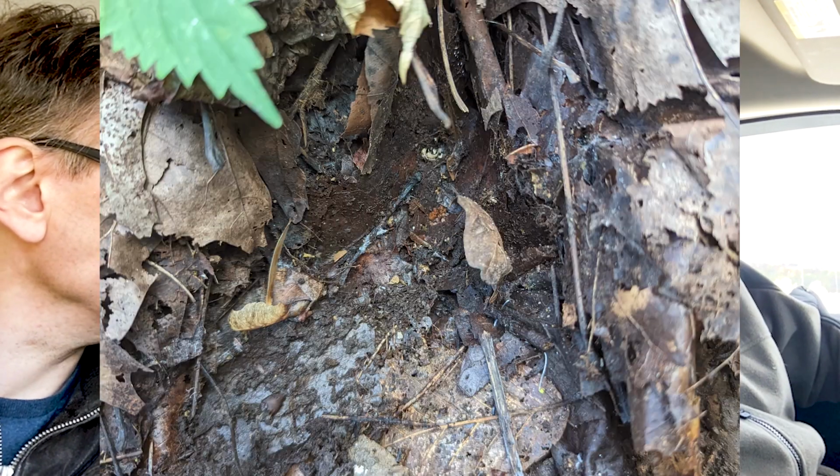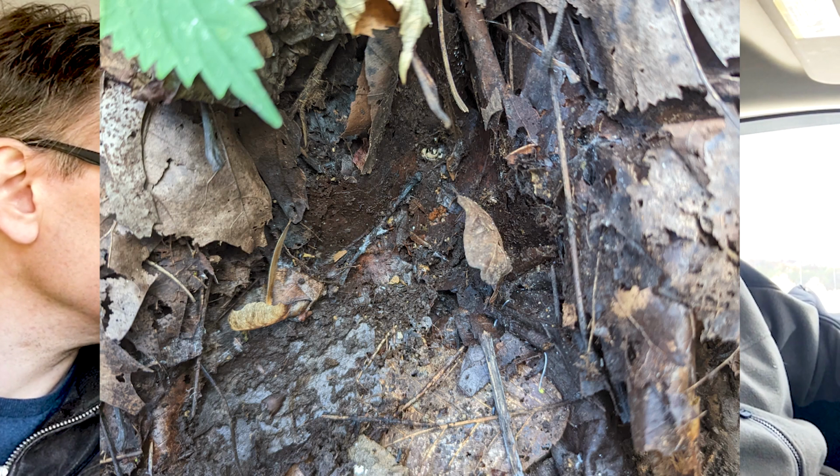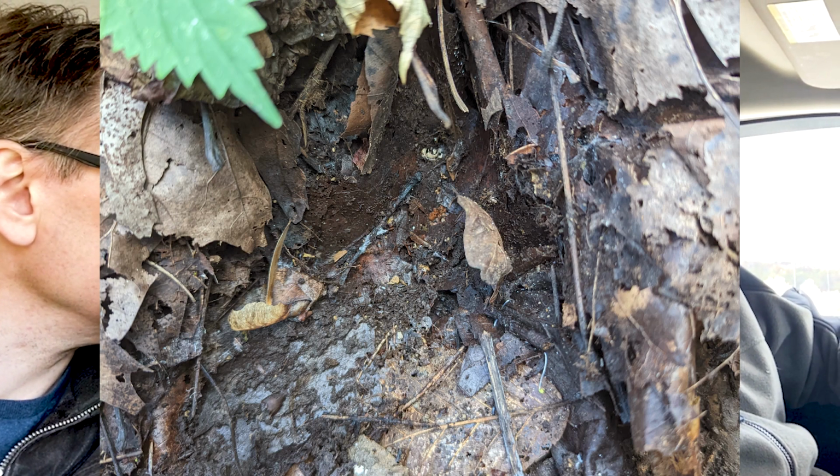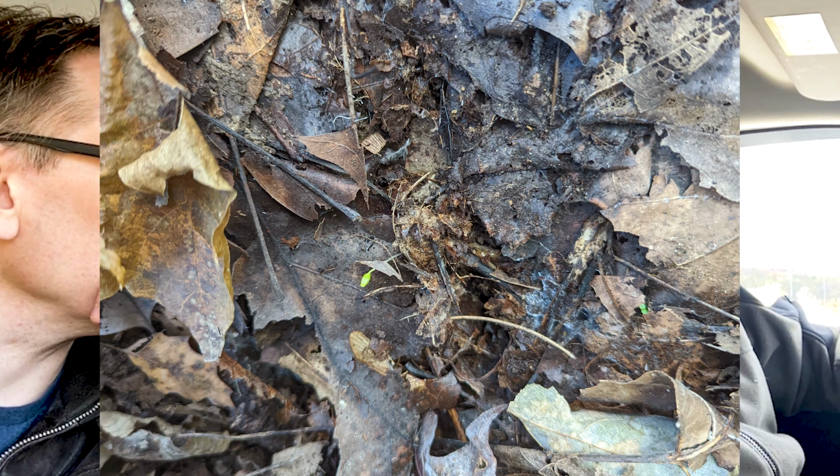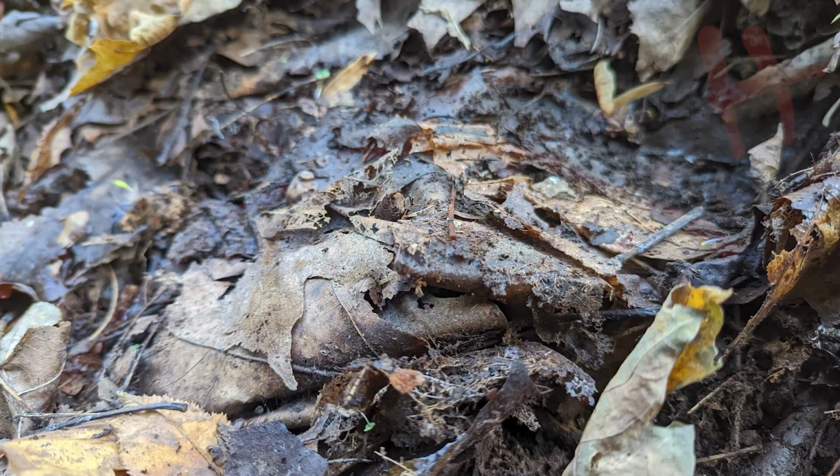There was absolutely no way to cast those. The only way I could have done that is if I had a sawzall and a bucket, because it was on an incline, the entire hillside out, basically. Well, cut the bucket at a bias and force the bucket down in, and then fill that with plaster, and then just hope for the best.